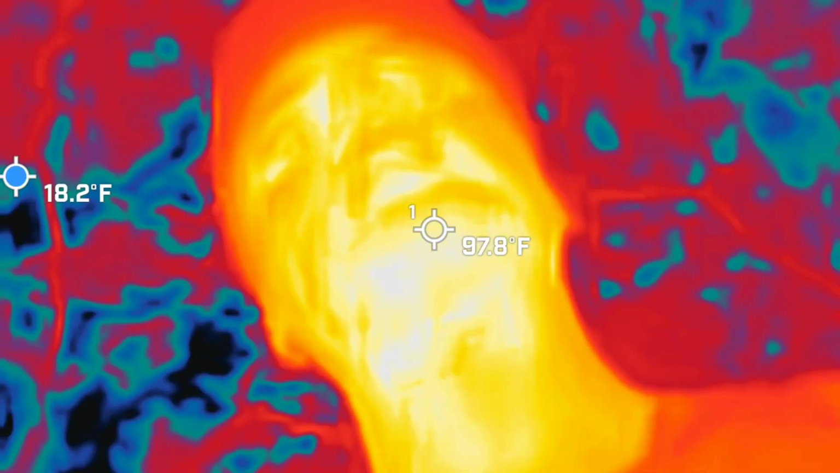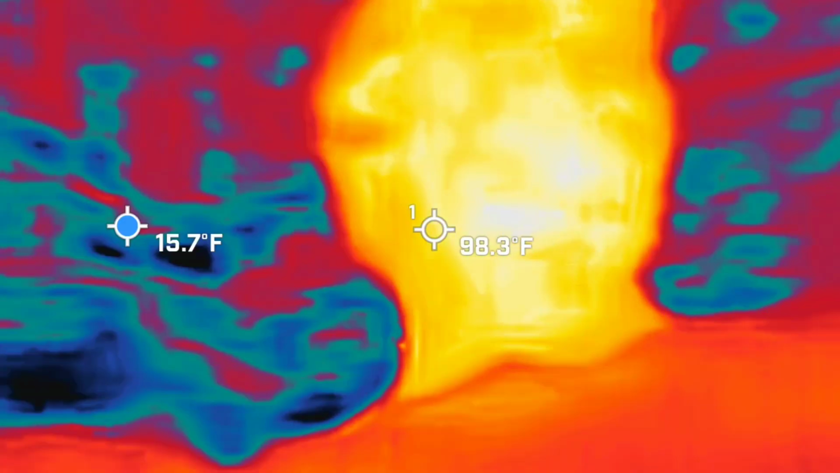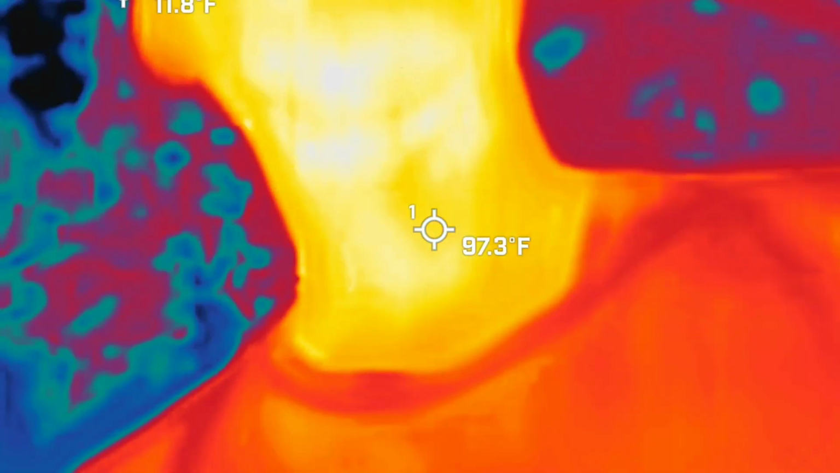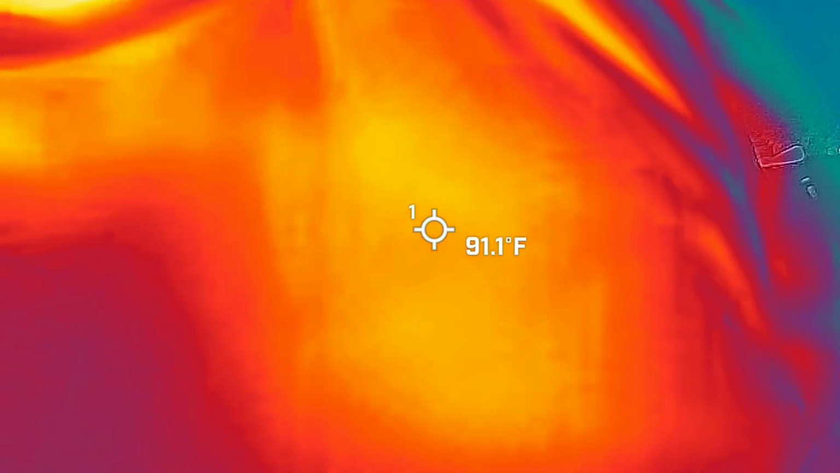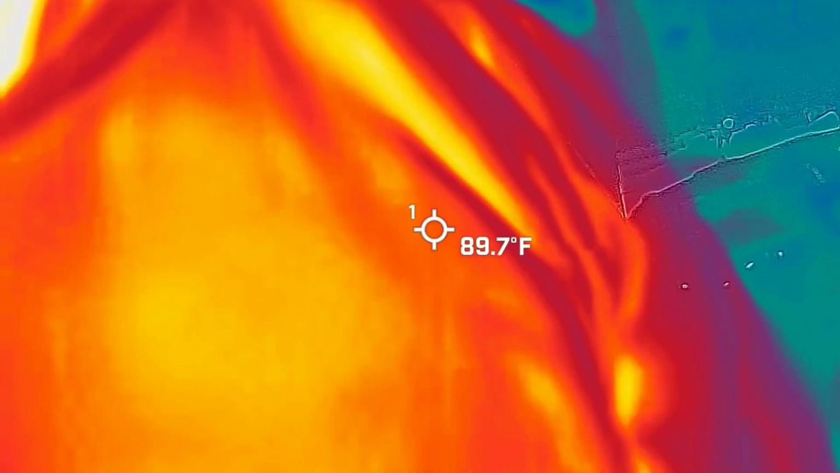Sorry, I always point the camera down when a car is going by. And normally I have everybody on this side. It's the only reason I was like, oh shit, we got somebody coming by going, what the hell's that guy doing? But with this, I also have it set up to where there's a blue dot bouncing around the screen. You can probably see it. That blue dot is there to show you the coldest spot in the frame at that moment.